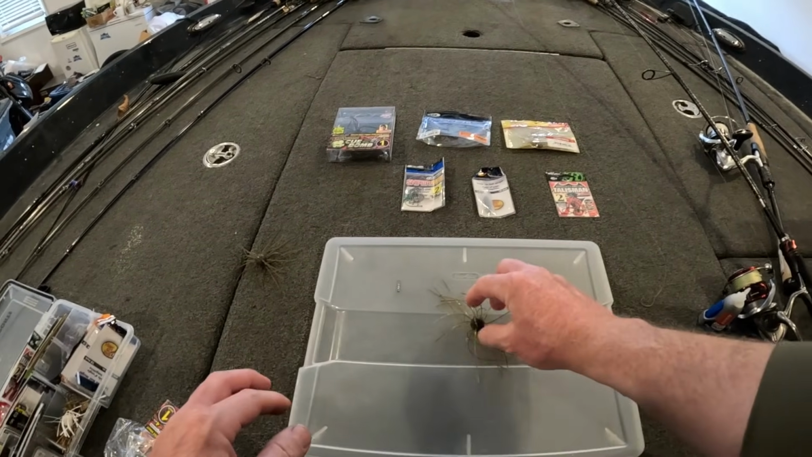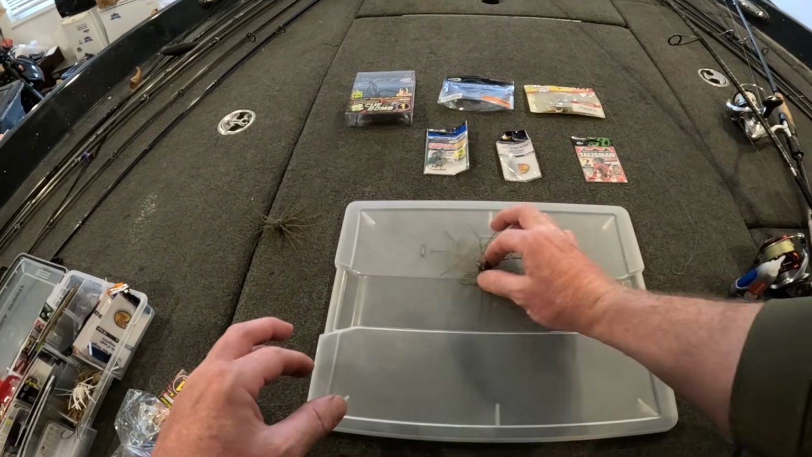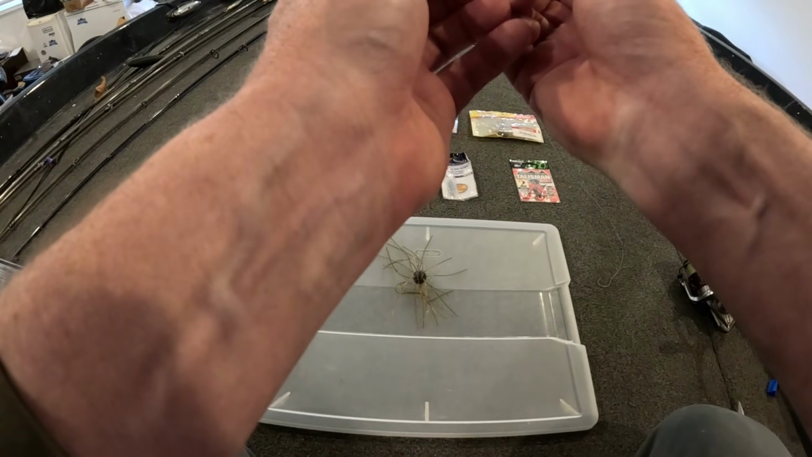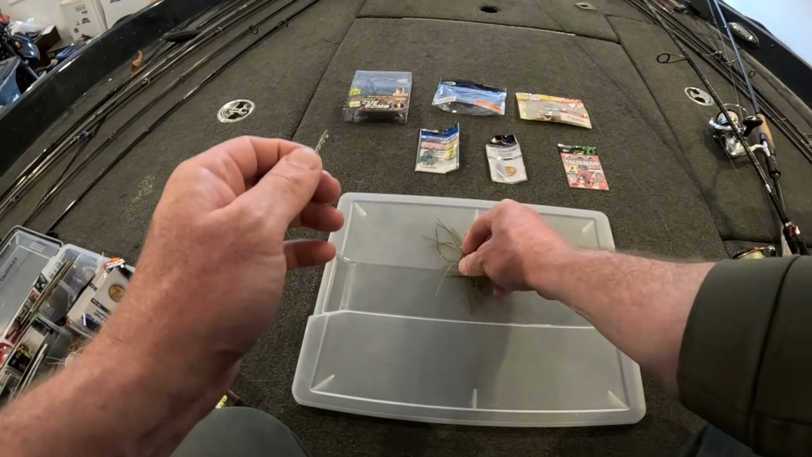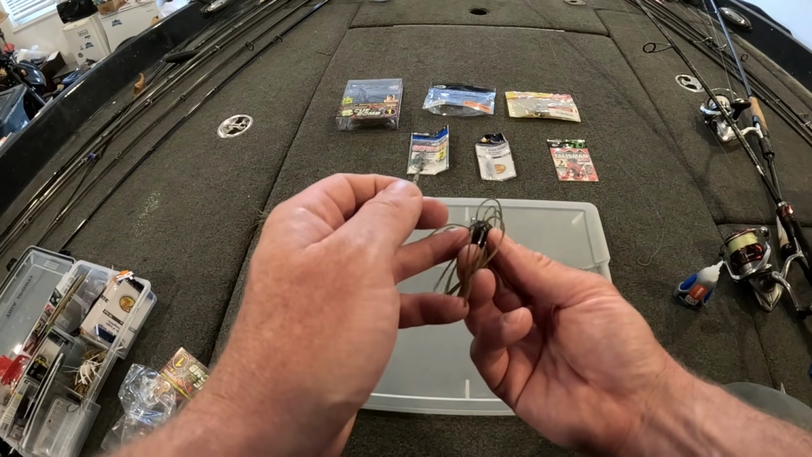Alright guys, here we have the G-Crack Q-Bomb. It has its place. I know it's ugly, but it has its place. Lead 1/32 ounce weight. Gonna add some glue to that. And if you look at the bottom of the bait here, there's a mold mark from where the bait's poured.